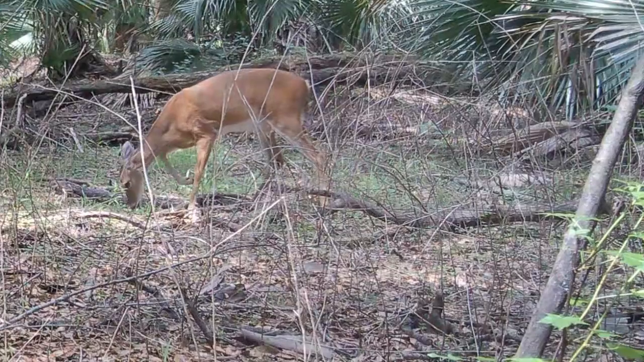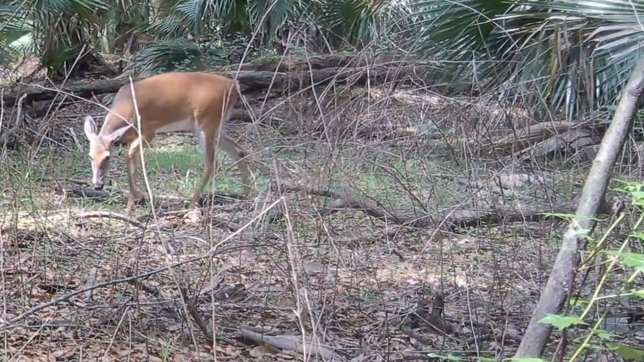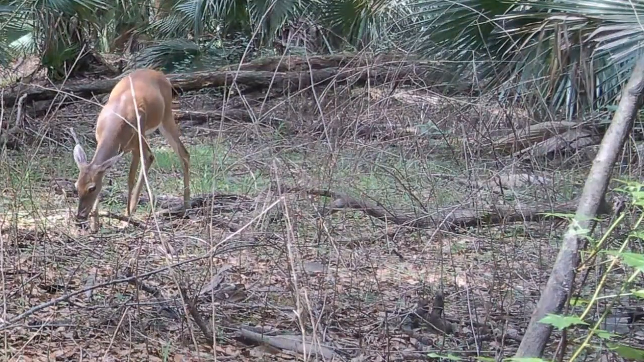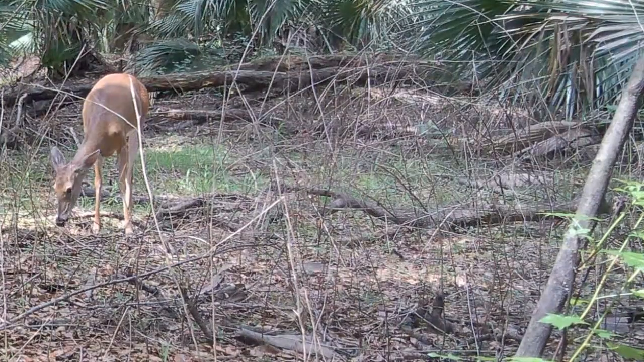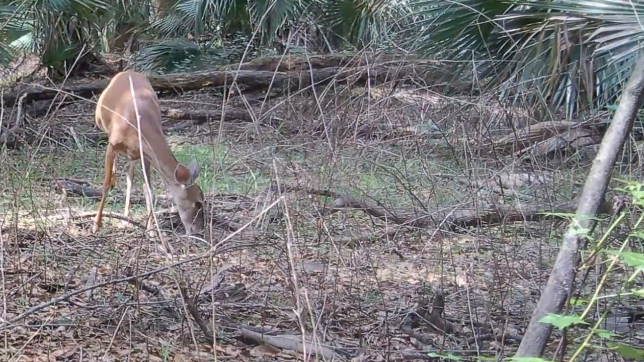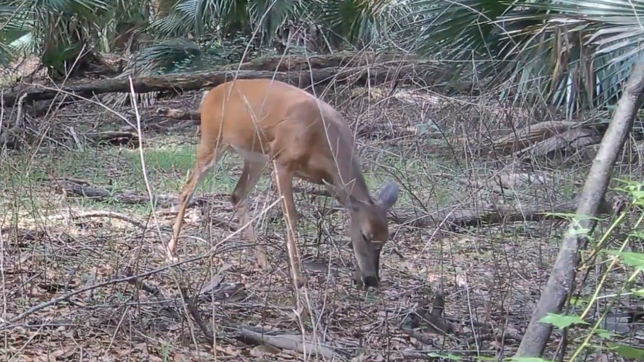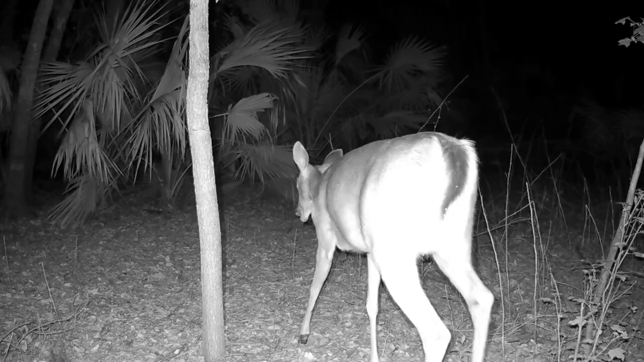Here's one grazing and or browsing. I'm not sure. I think he's just grazing. Yeah. He's finding something tasty down there. Not sure what it is though. Not sure what deer eat. Well, seeds and shoots and leaves and vegetarian diets mostly.